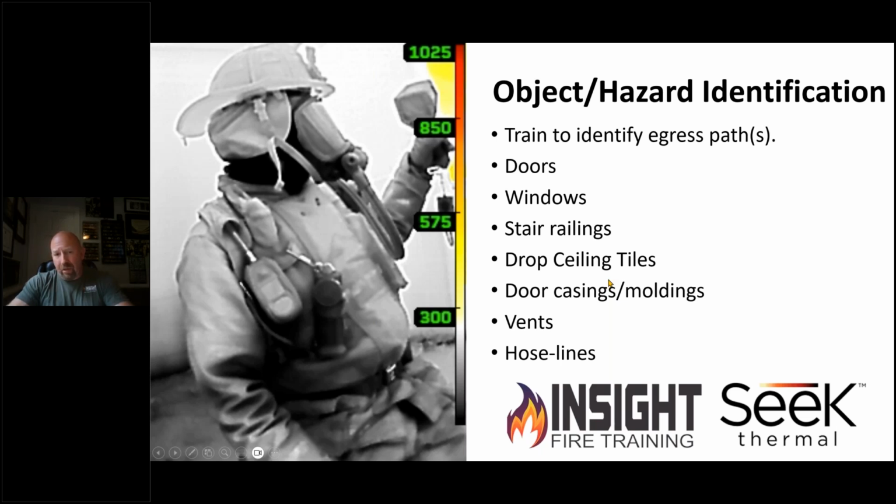What these doors look like in low heat, high heat, terrible conditions with high moisture content. What do stair railings look like? What do drop ceiling tiles look like? What do door casings look like, or moldings? Why is that important? You find the door. What about floor vents or ceiling vents? They're typically either above or below a window.